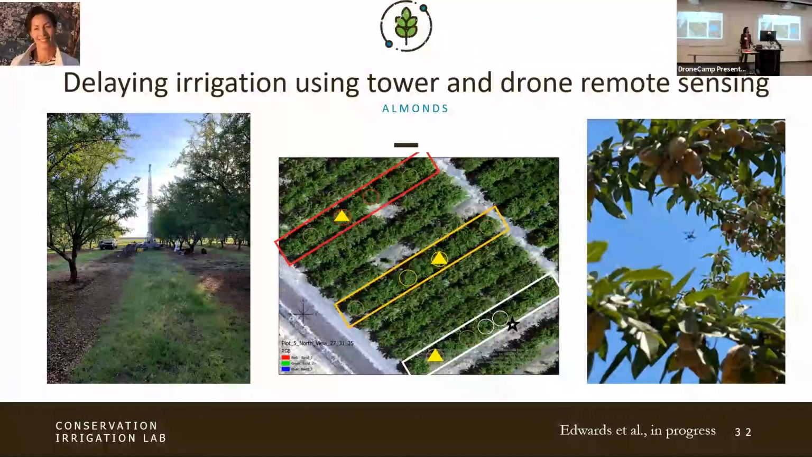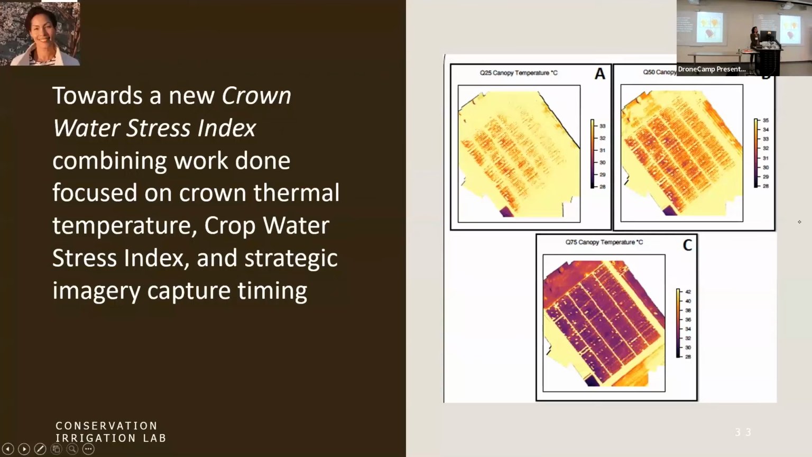That's what we're doing here. I like this for a drone experiment because there are intentionally variable levels of stress, and that's what Erica Edwards, a PhD student in our research group, is monitoring. We're also thinking about the crop water stress index, which you would look at over a block, and maybe a crown water stress index for almond trees. Because there's literature showing that if you can isolate the crowns and the differences in the crowns with a tree crop or an orchard crop, that might give you a better estimate of stress than just looking at the entire thermal image.